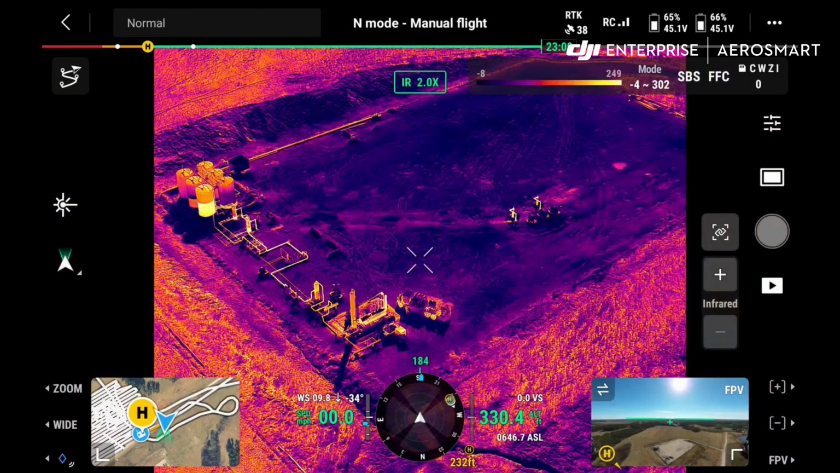So from here, you can see that we're in a wide view visible light. If we want to go to thermal, we're going to hit L1 right here. This is going to be that iron red palette. As you can see, this compressor on the right is active and going. This compressor on the left is not. Now, in the case of a compressor, you're going to hear and easily identify if one is running and not.